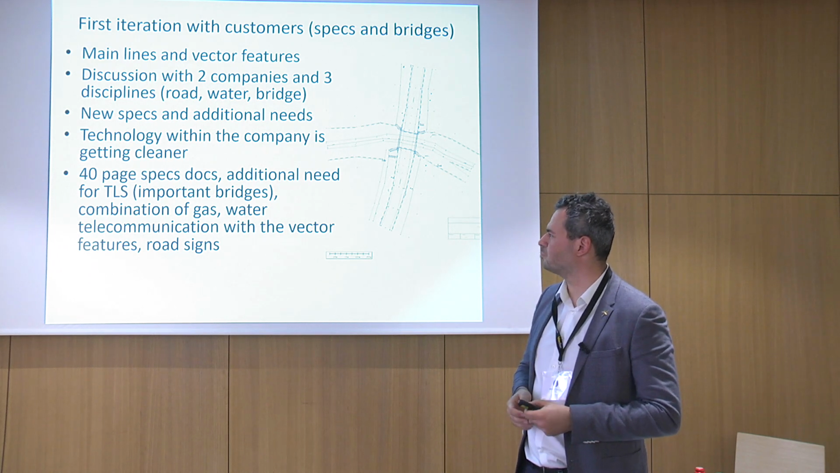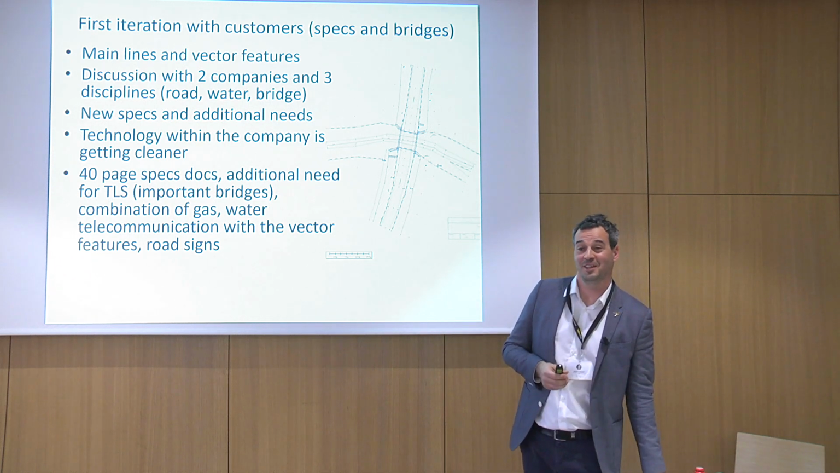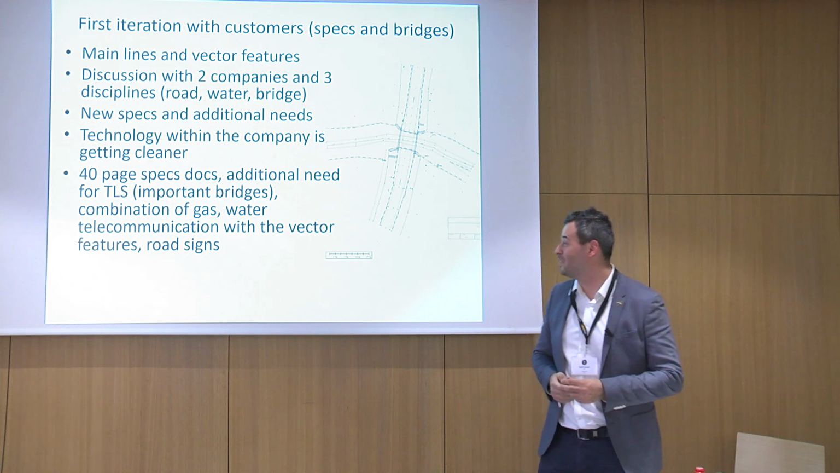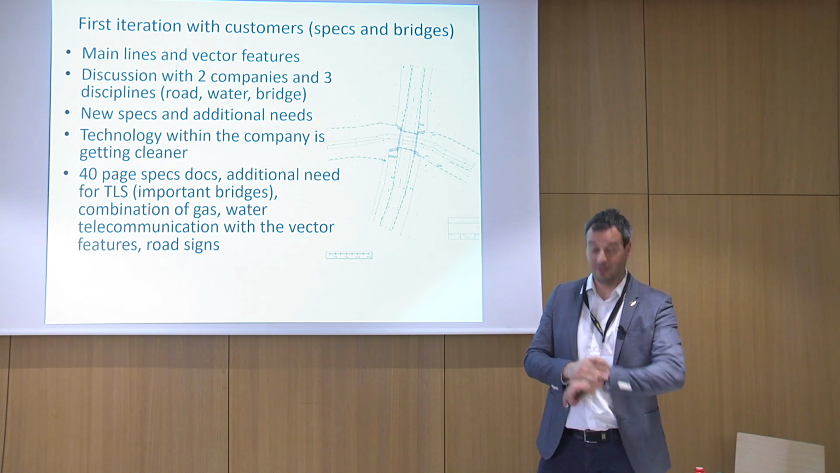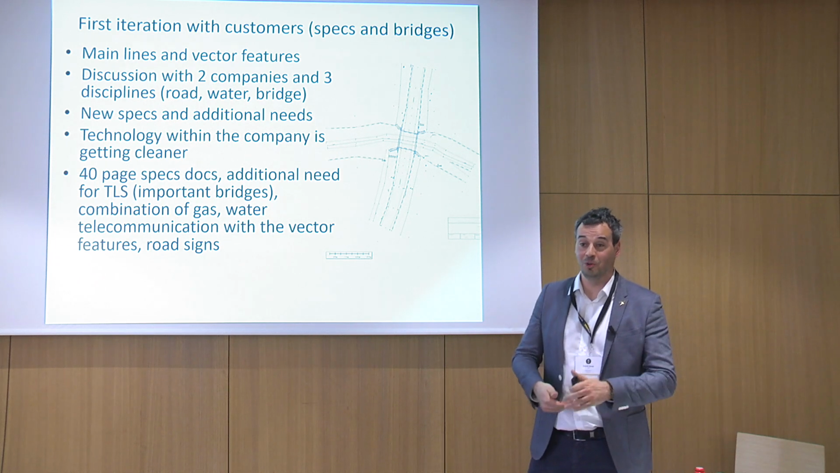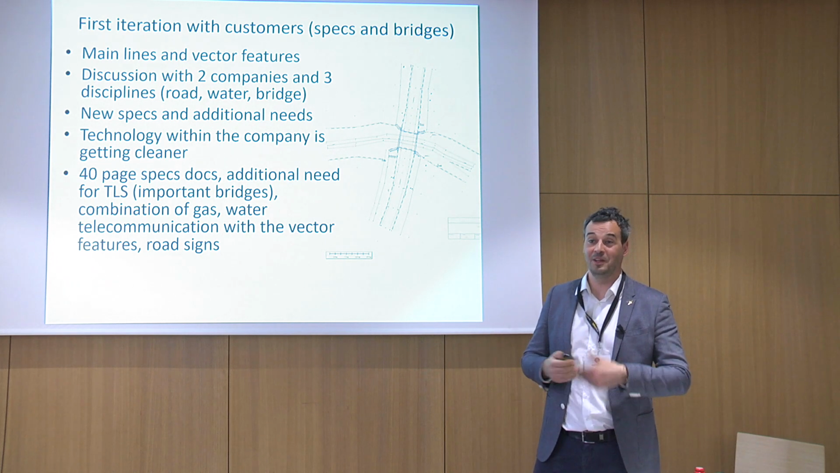So the thing is that when we set off, we had some naive ideas about what is actually required for the highway survey. And the design offices thought they would be able to deliver what was actually needed. But as we went into this whole process, they started to share with us what they actually really need.